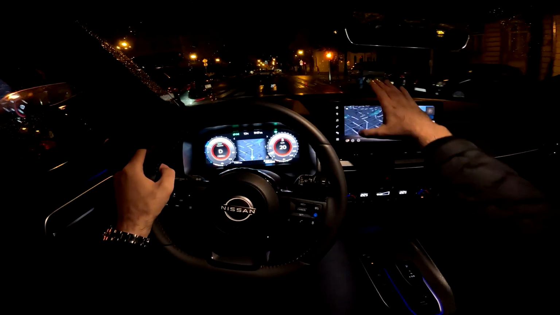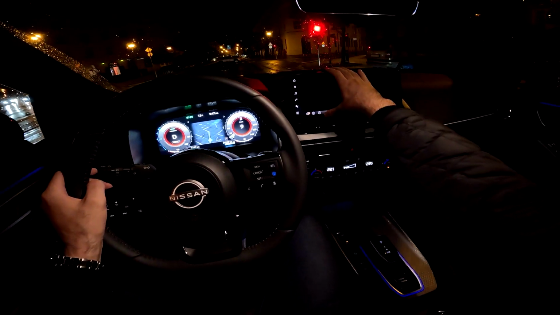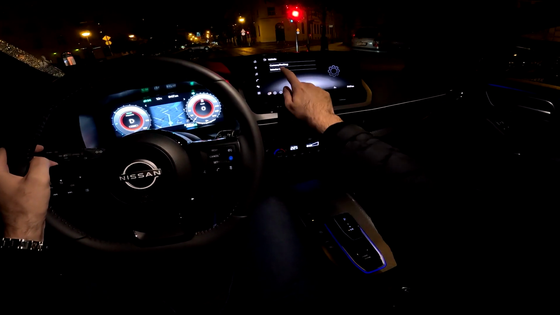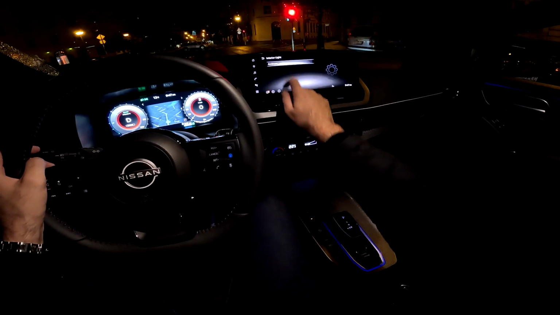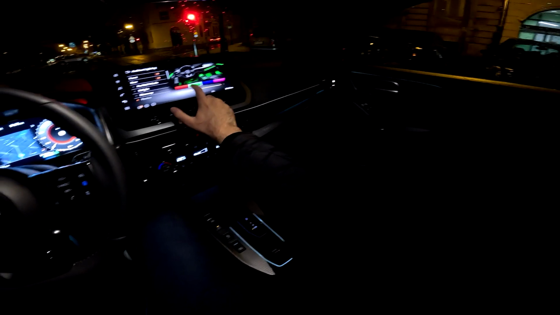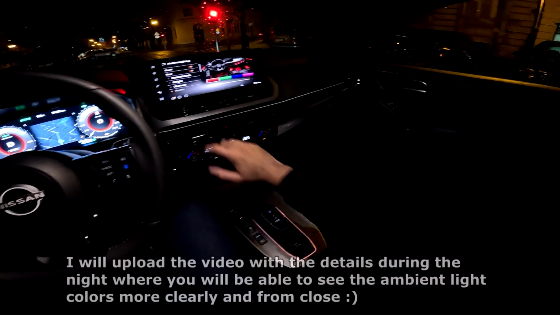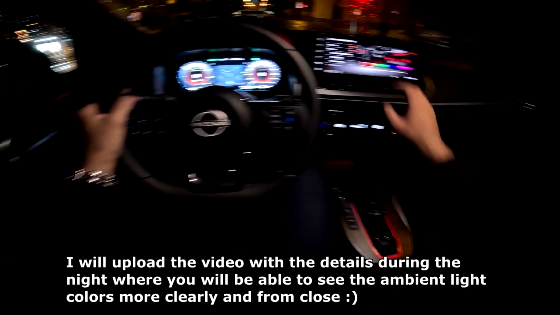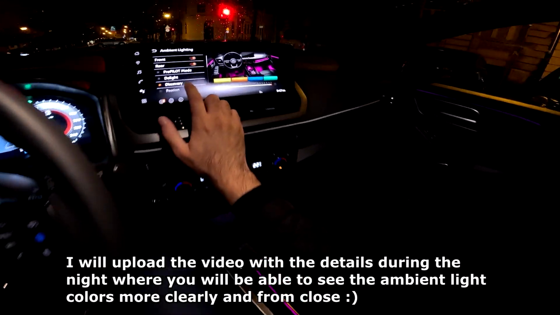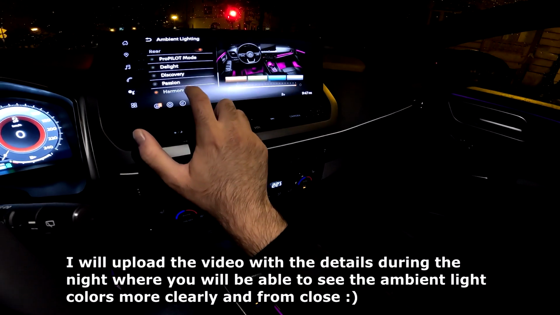And now I can show you the ambient light colors. So if we go to vehicle settings, interior light, ambient lighting, and now here we can change the colors. I think the red one is also pretty nice. So you have a lot of colors actually, as you can see here.